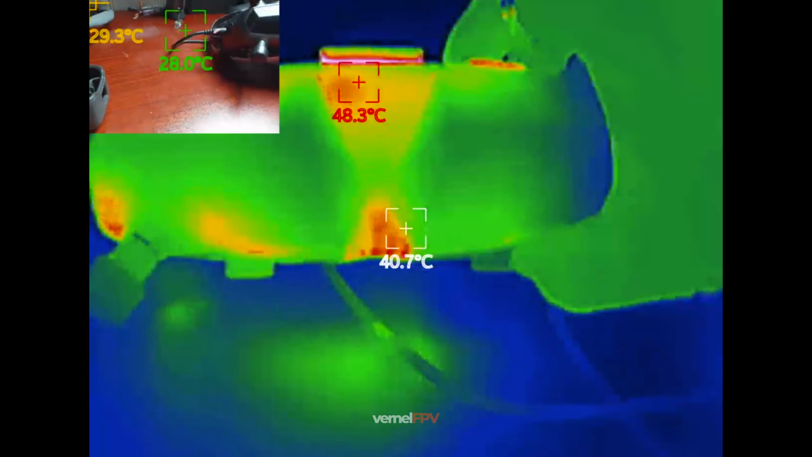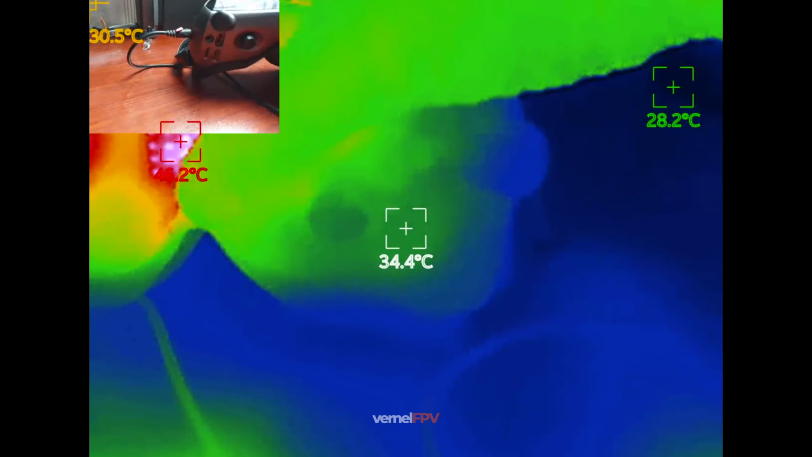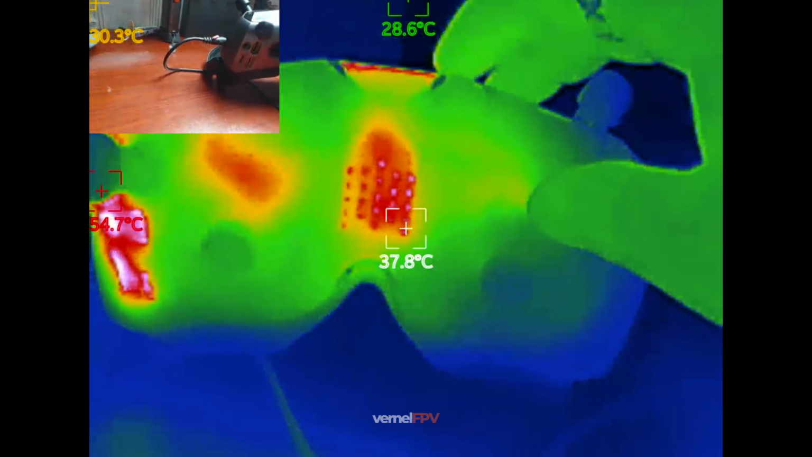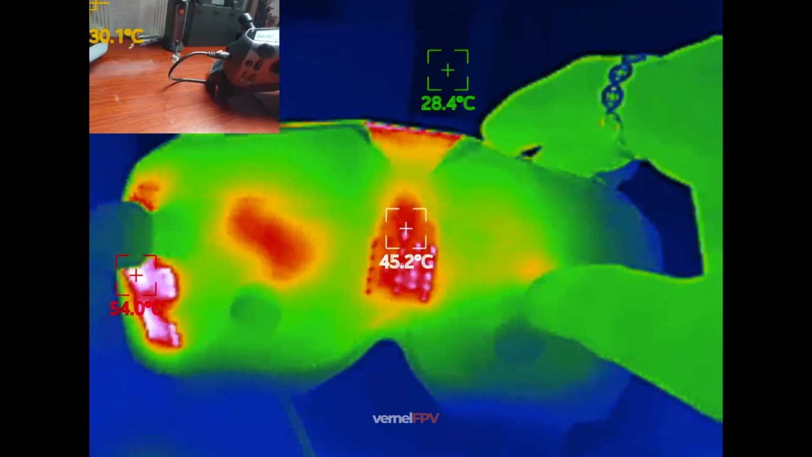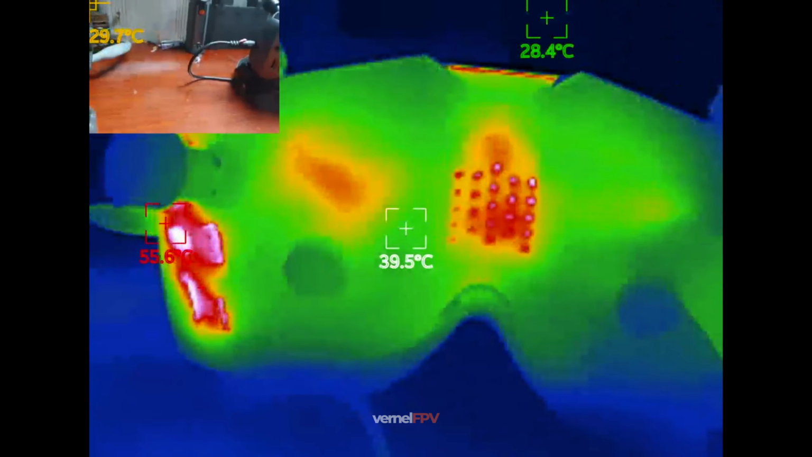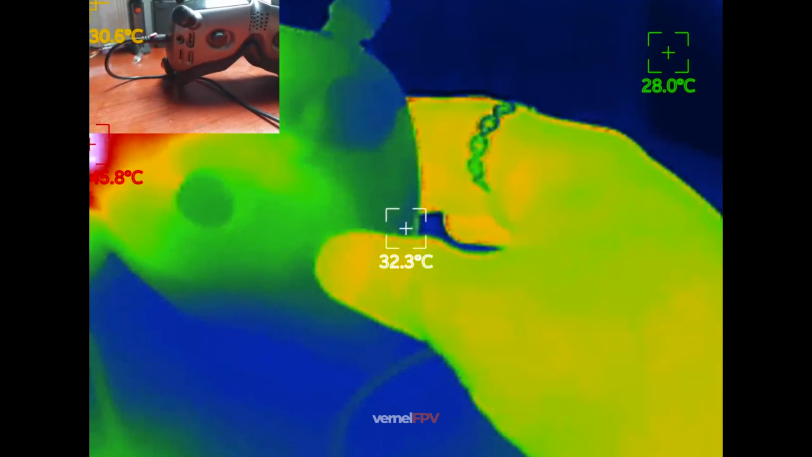If you look at the bottom part of the goggles, that is the warm part of the Goggles X. It's a bit warm, especially the vent, of course. The bottom vent is not as high as the top part. It's only 45. And the SD card slot is a bit hot. It's 56 degrees.